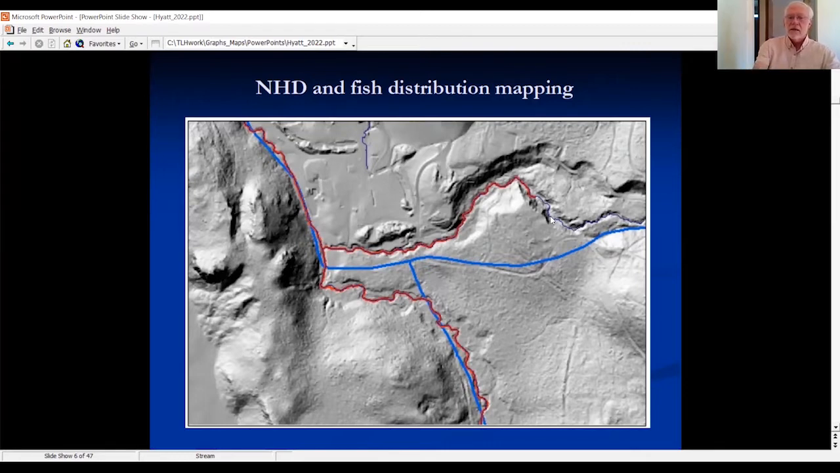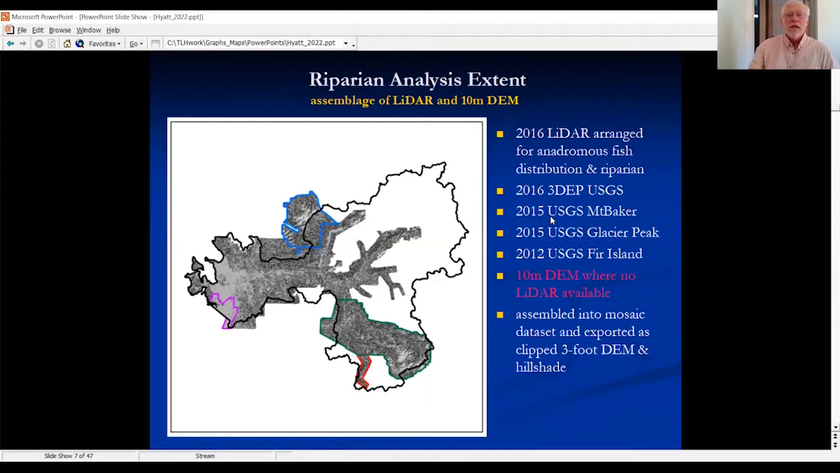And we were pursuing this LiDAR derived hydrography to do some of that. We can only do that where we have LiDAR, shown here. And we had a good LiDAR from the USGS Volcano Observatory for Mount Baker and for Glacier Peak, in this nearly invisible dark green outline.